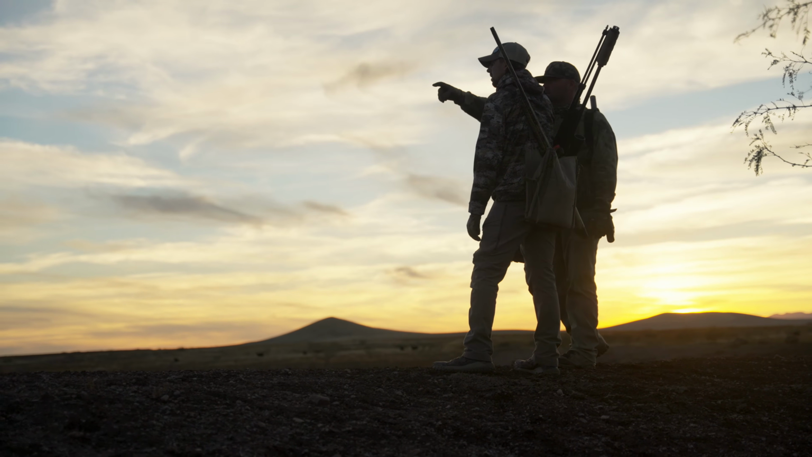So, anytime you can kill a coyote or a bobcat at high noon, that's saying something. We hunt coyotes. I think a lot of guys go out and make a few stands, and then they go home or come back out. I think very few guys actually hunt like we do, all day long, probably because they do struggle during that middle part of the day.